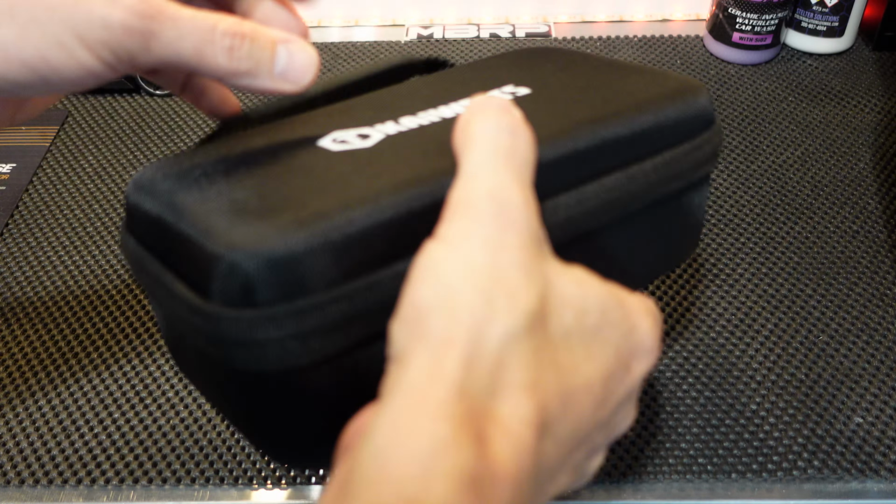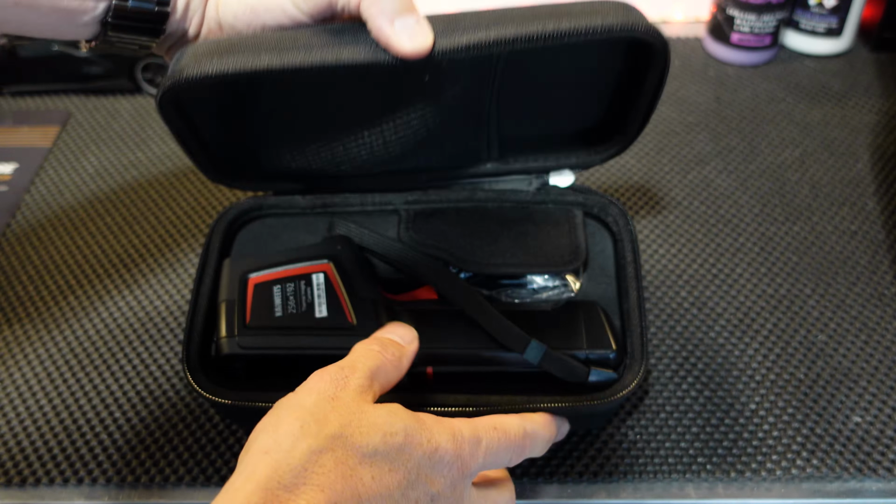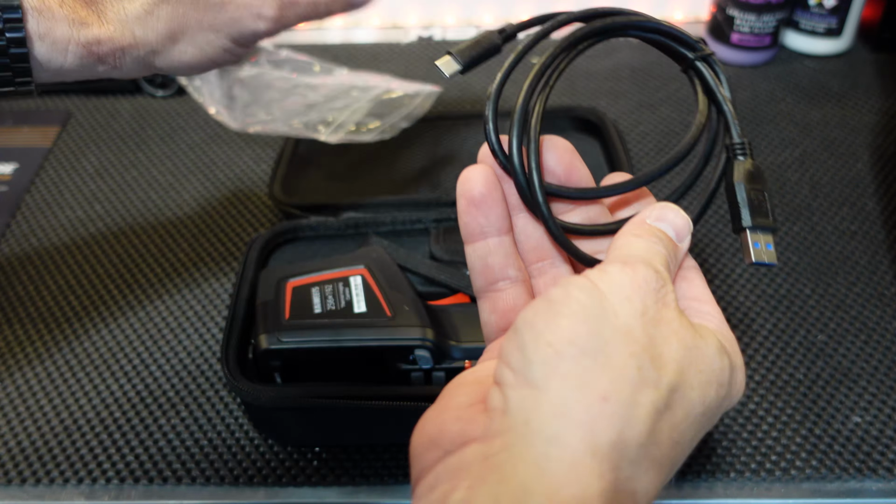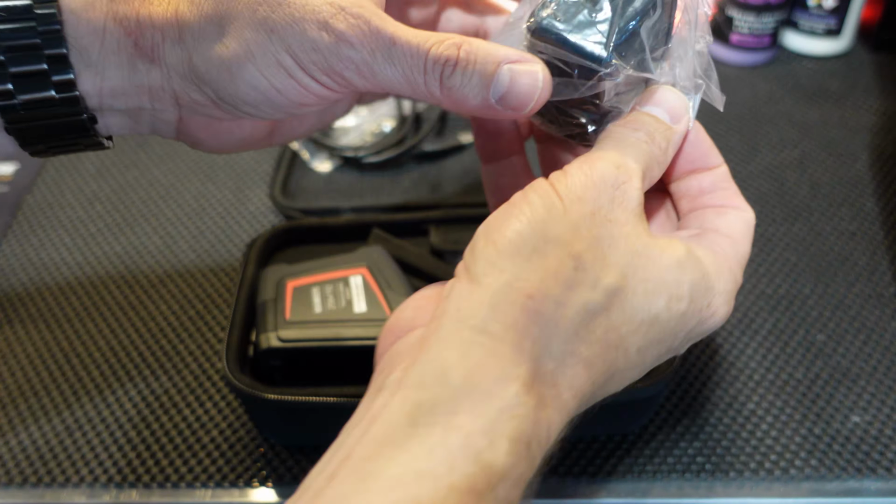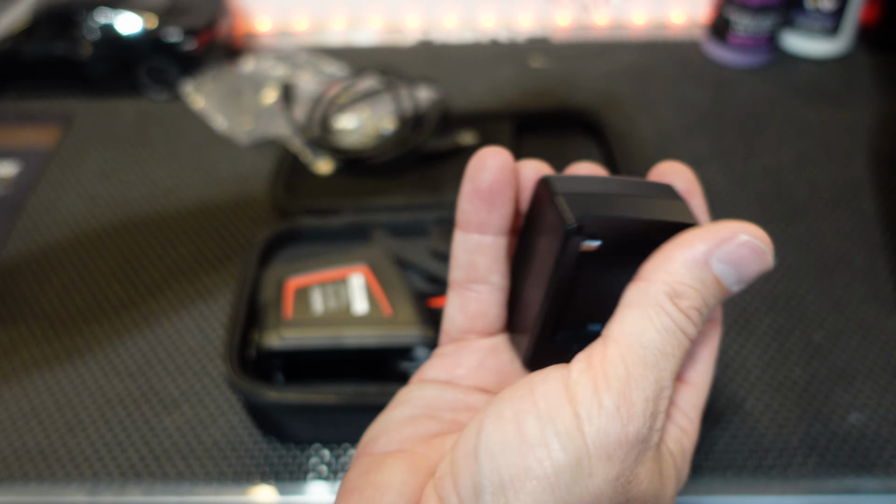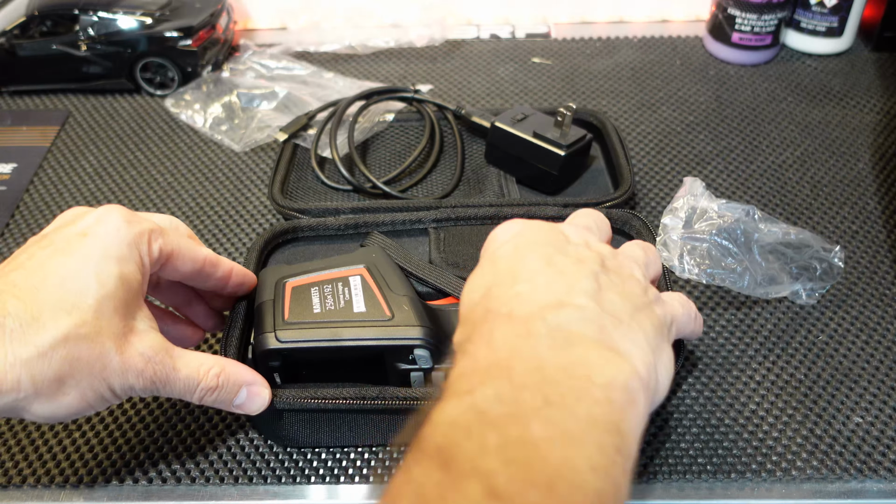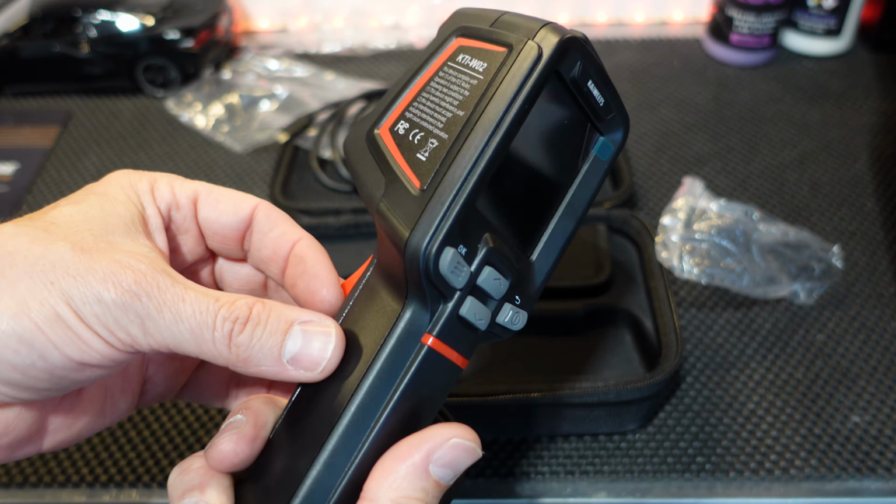Now it does come in this nice hard shell zipper case. Like I said, I've already had this open and been using it before. We have our USB-C charging cable. We have our AC adapter. Mine's the North American version. And then here is the camera itself.